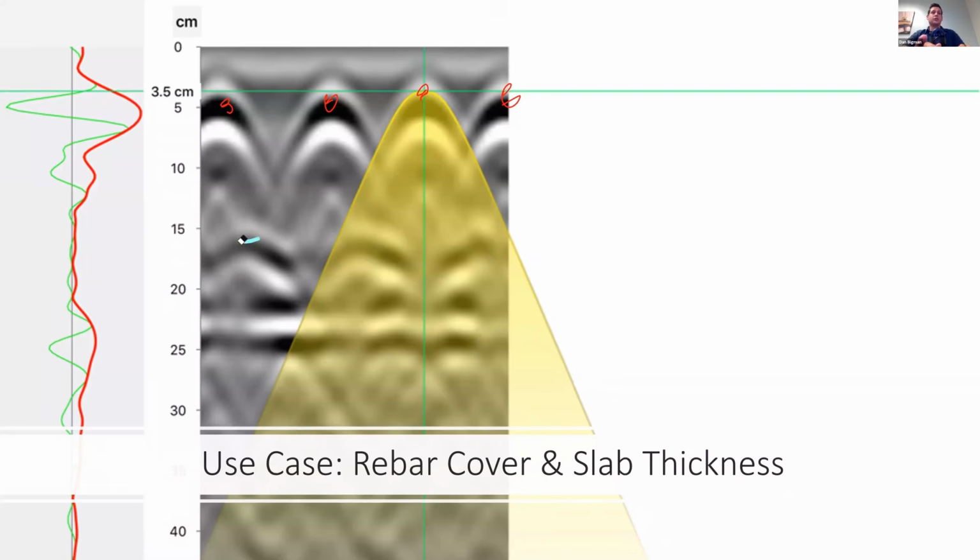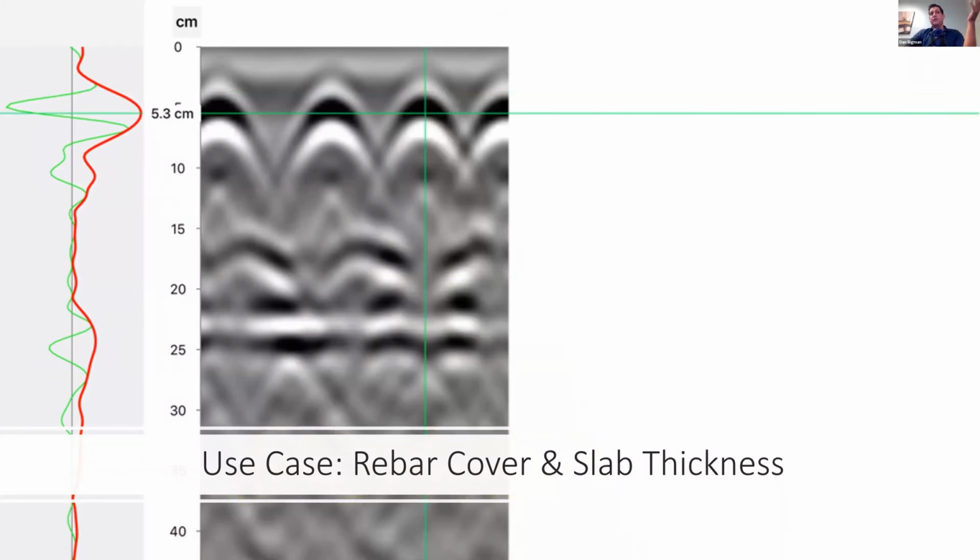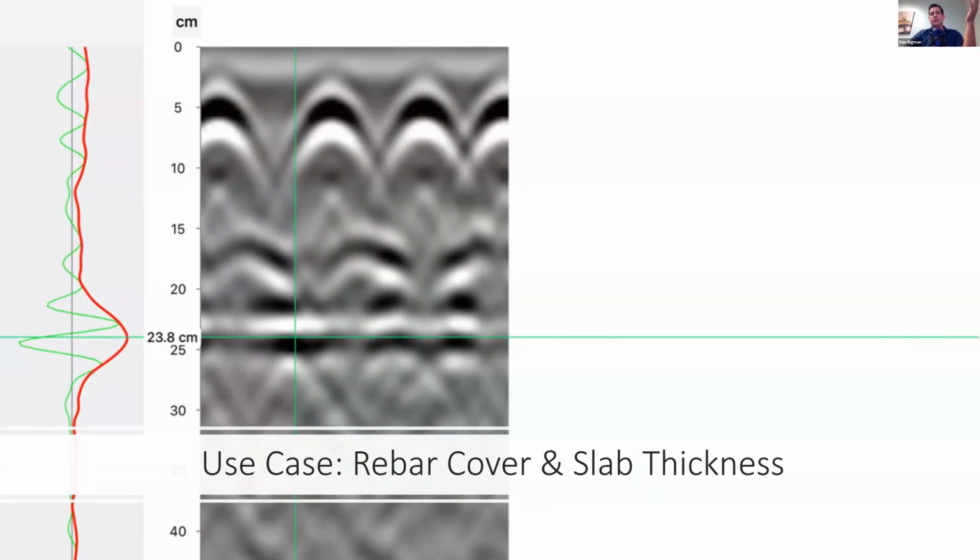And so here, what's the actual depth to cover in this case? Let's see here. Depth to cover, 5.3 centimeters to top layer of rebar. And slab thickness is going to be approximately 23.8 centimeters. So in the system that we use, the GP8000, it's a measurement to the peak of the envelope. Basically, the system itself is going to identify the peak of the envelope for the ground reflection, and then we measure to the peak of the envelope for the depth.